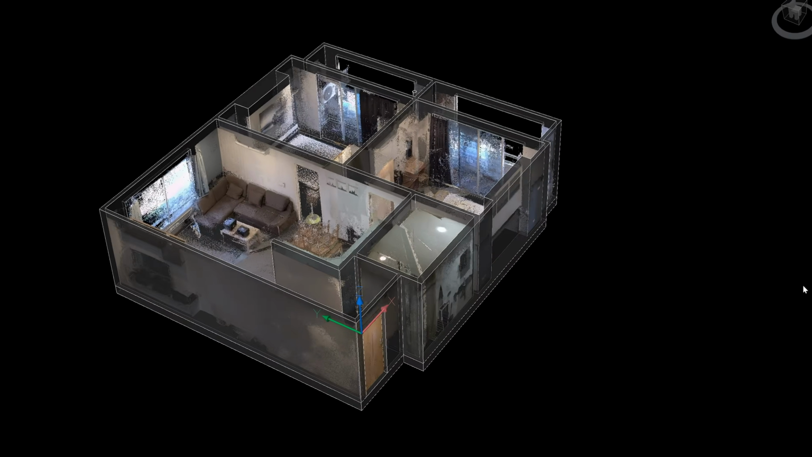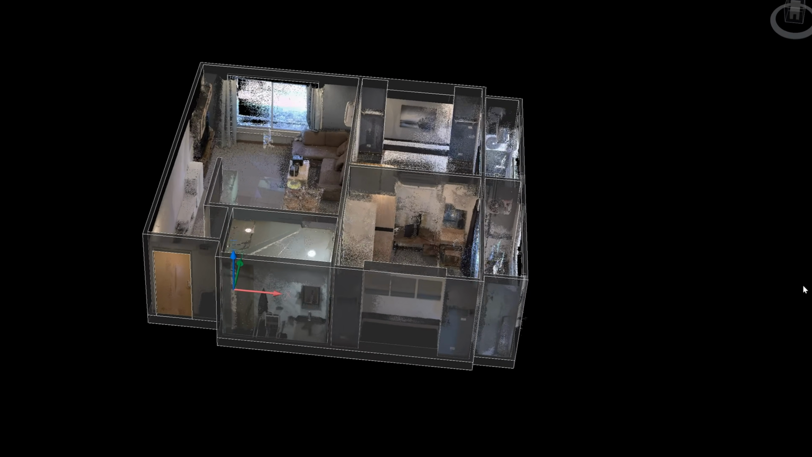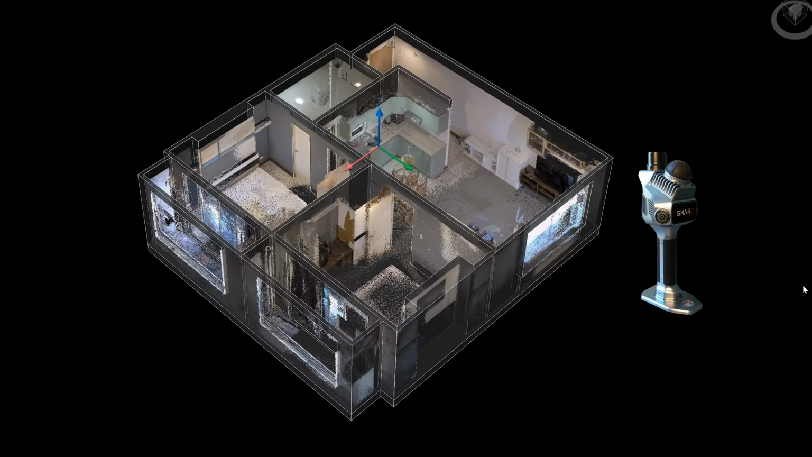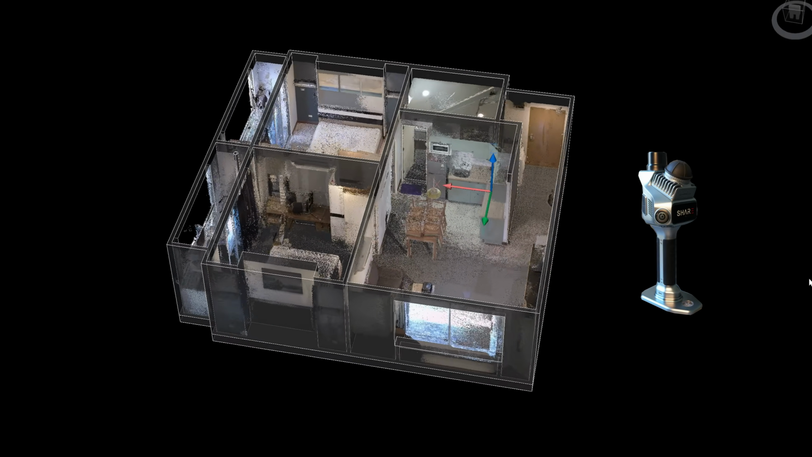Hey everyone, in today's video, I walk you through how to take a 3D scan from a LiDAR scanner and turn it into a CAD model.